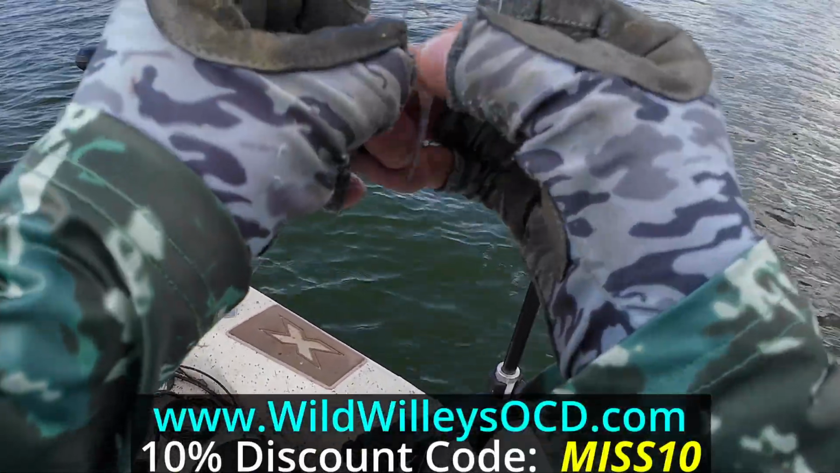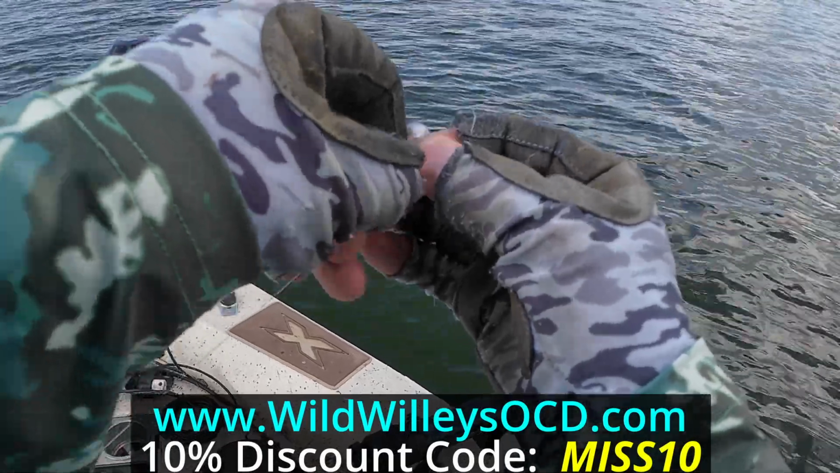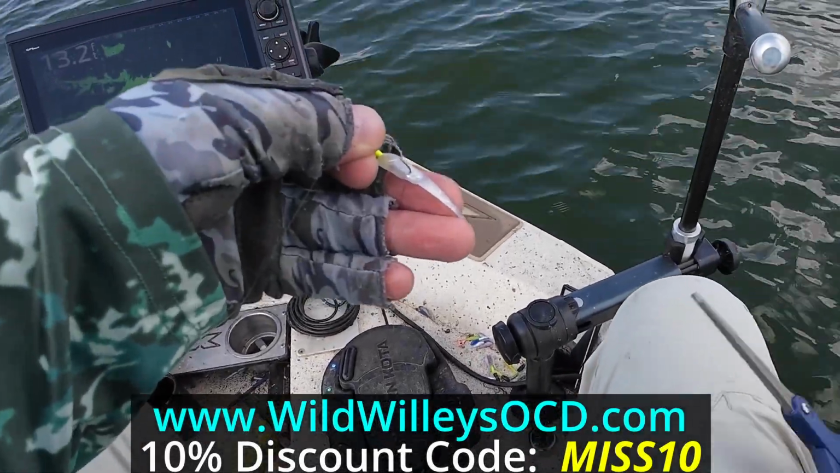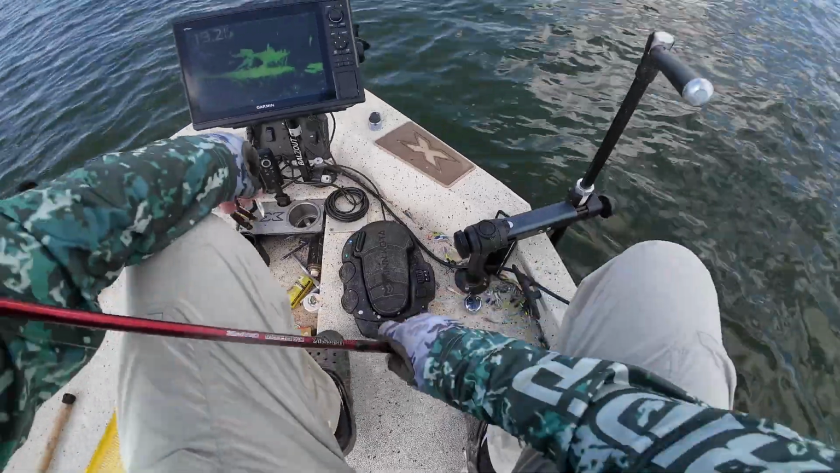Okay, I'm putting on that Wild Willie's, the little minnow. That's a 1.75 inch bait. Then the Sassy Shad, which is a 2-inch bait. And I'm cutting off part of the tail with the scissors. It's a little bit more finesse.